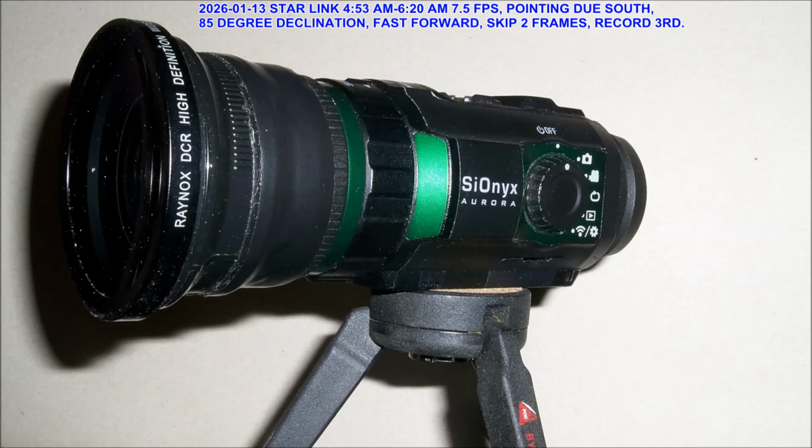It has an f1.4 lens. It stops on the f5.6 for daytime, where an infrared block filter gets in the optical path, and it works really good for a daytime camcorder. But for the purposes of just looking for things in the night sky, it's really great, and it's small. It's a palm quarter. It has an adjustable viewfinder. It has Wi-Fi. It has GPS. I shut all that stuff off because the battery life is short. There's no getting around that.